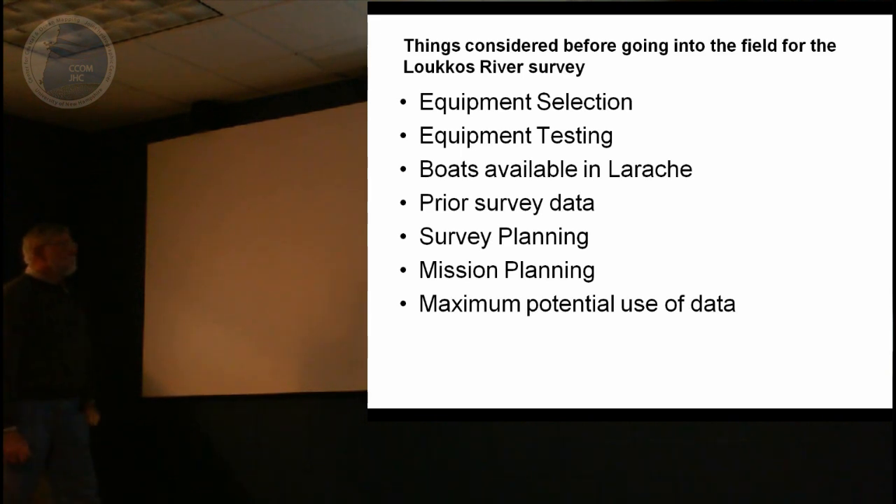Well, we didn't just say, gee, let's go over there. We did plan ahead. We went through a series of tests, and in terms of the selection of the equipment, we tested the equipment, we reviewed what boats were available in Larache, what kind of fishing boats were available. We looked at prior survey data, a little skimpy, but we did the due diligence to check it. We did our survey planning, we did mission planning, and then we